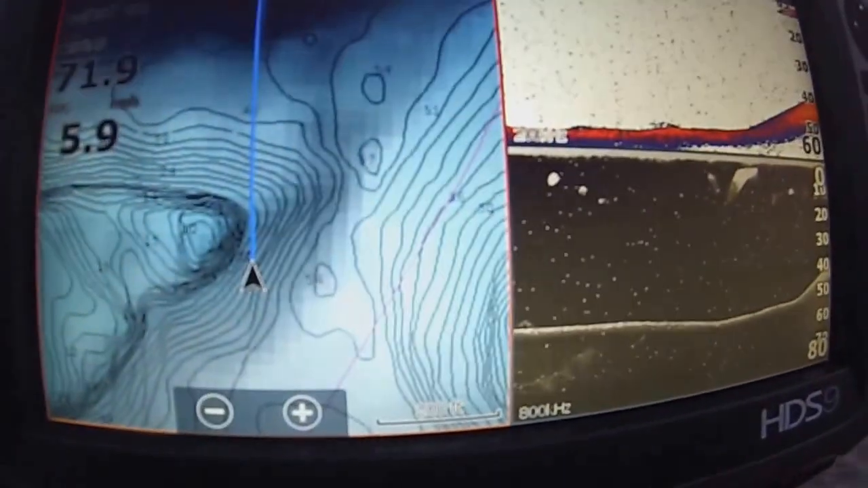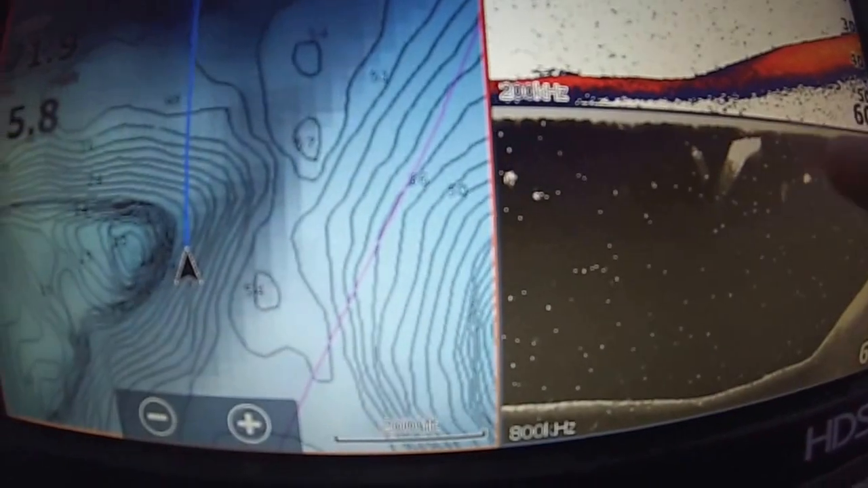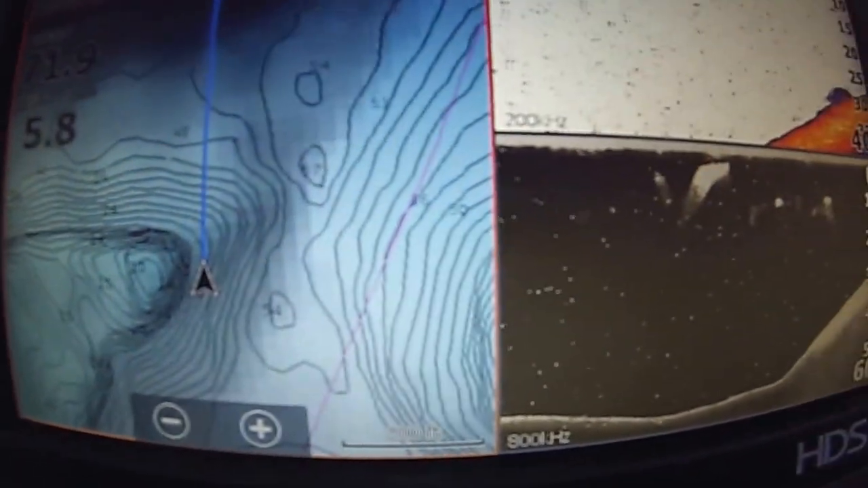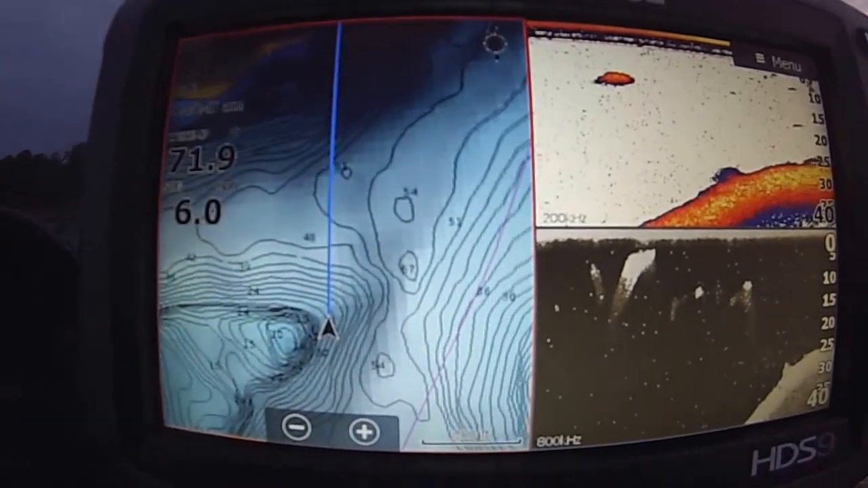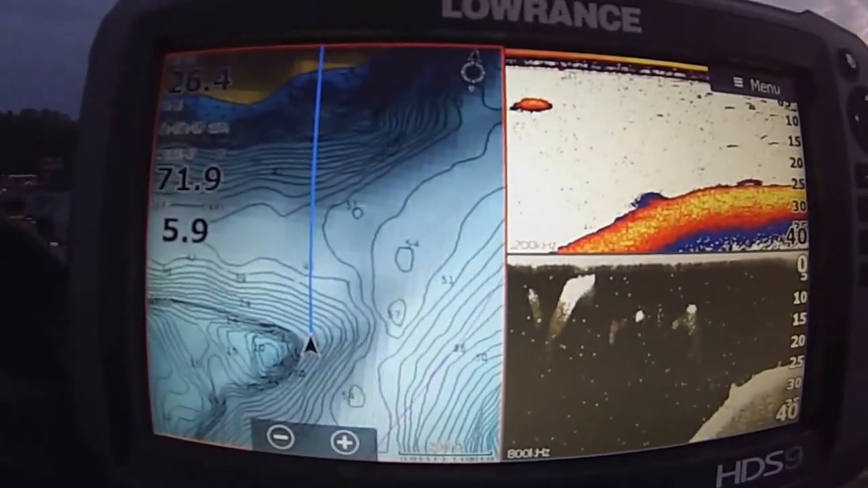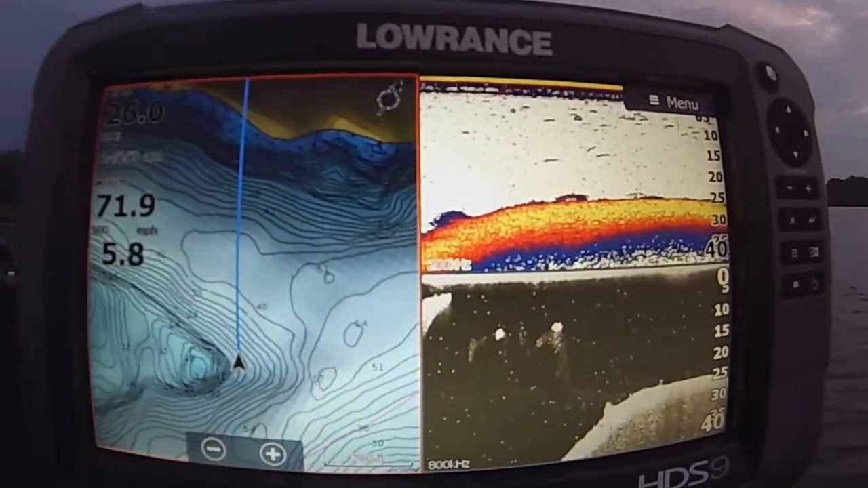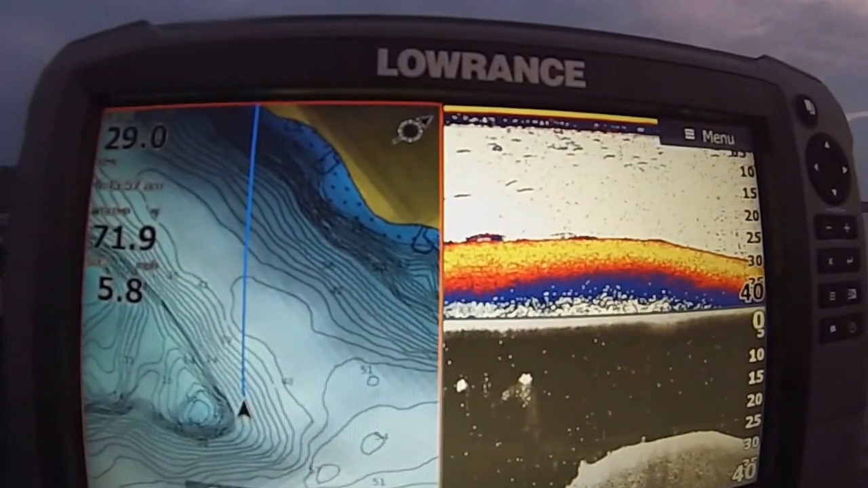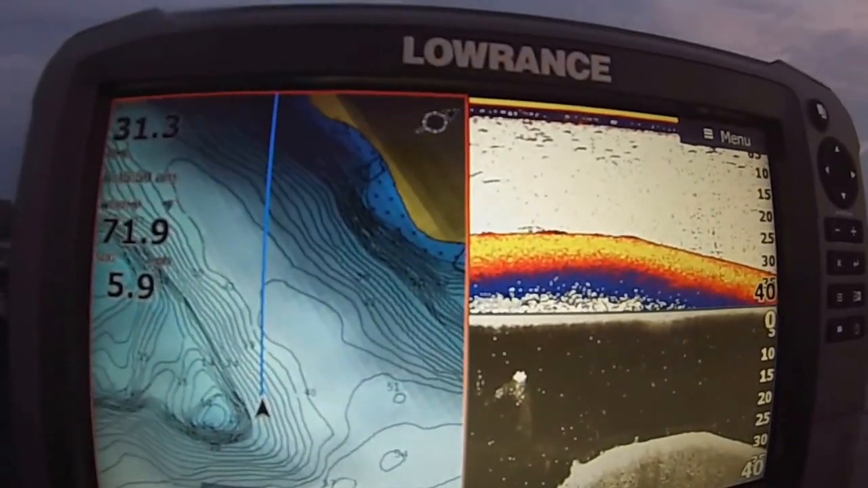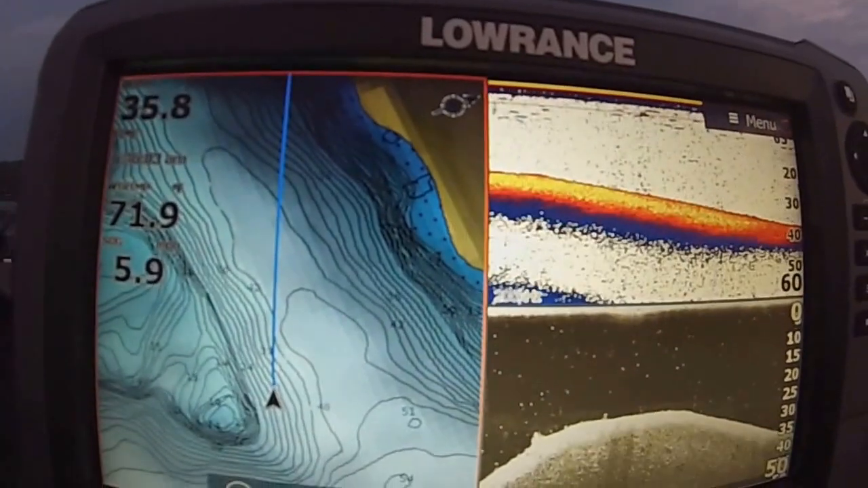Alright, I can already see shad. See, we got shad balls. There's all the shad. And we're coming up on the hump now, on the point. Let's take a look at it. We're going to do some zigzags on it, looking for fish associated to the point.